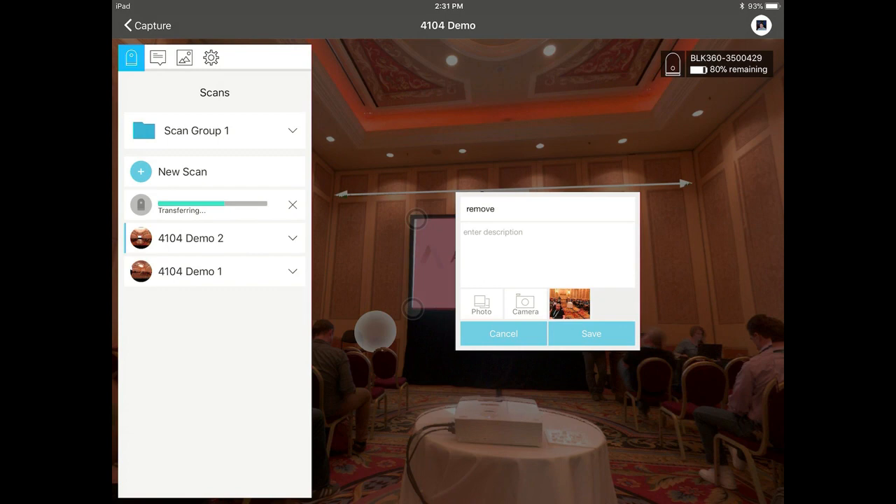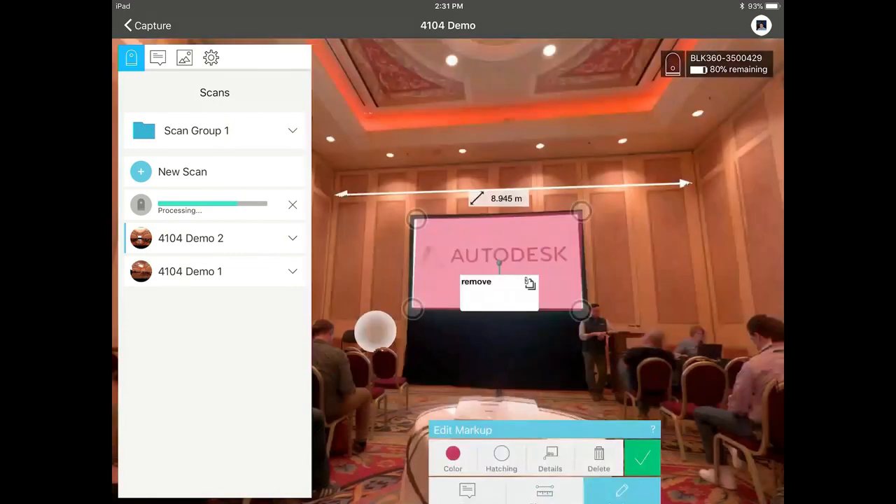So now when I go back to the office, download this to the desktop, I can also choose to share this information with any other stakeholders on my project. The measurement, the note, the photo all get published to ReCap on the web, and you simply send your stakeholders that link, and they can open this up, and they can see the data, they can do their own measurements, but they can also see the notes that you maybe highlighted as important for them. So that's all available on ReCap for mobile. It's all part of the ReCap subscription.